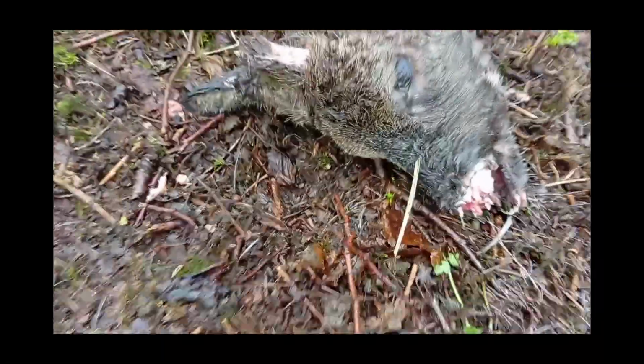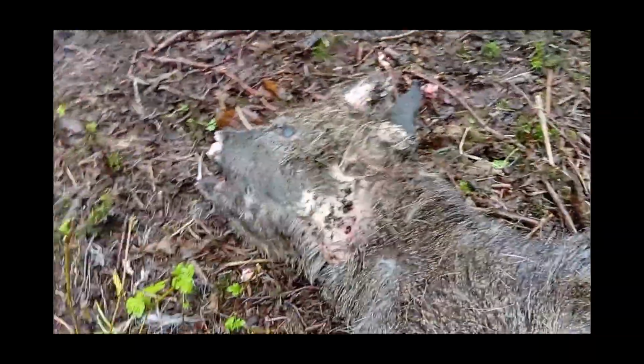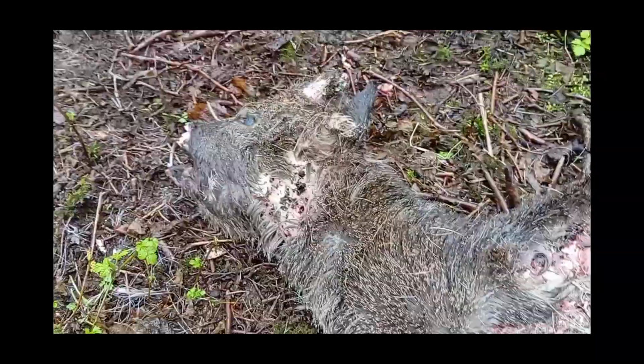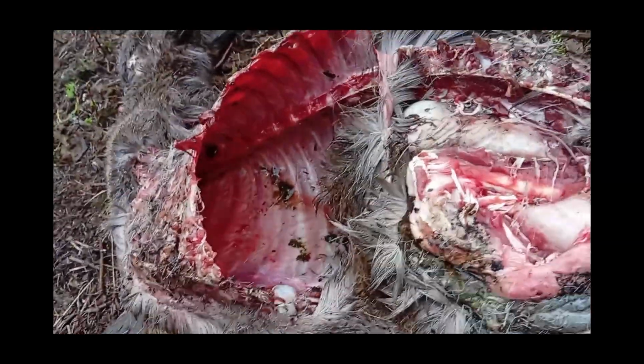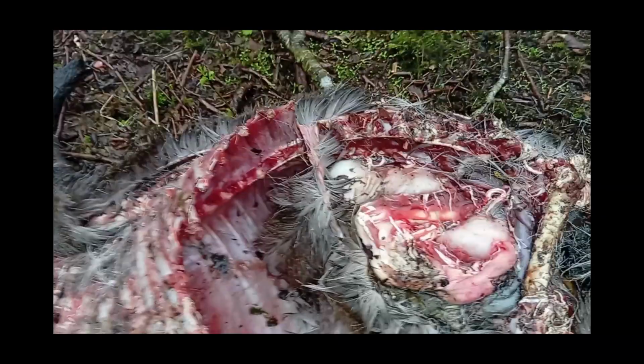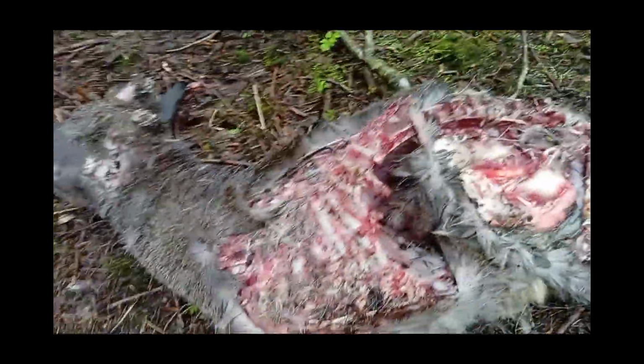So we can see quite a lot of damage to the muzzle there. One of the ears has been chewed off. I mean, this does look pretty fresh. It's still cold, so this could be a couple of days. But let me show you all the hair plucking that's been going on.